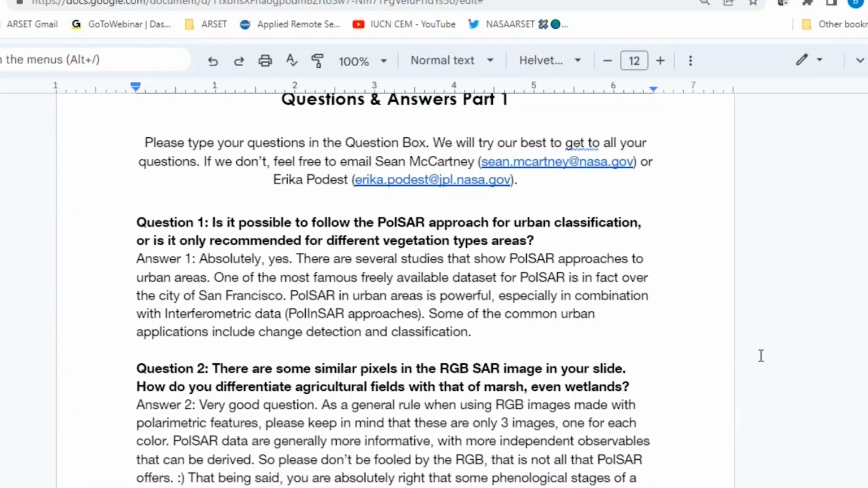Yes, you can do urban area classification, or generally PolSAR applications. There are quite a lot of them. One thing that is quite curious is that possibly the most famous training data set ever used by the PolSAR community is in San Francisco. It's about the city and also the sea surrounding and the forest. So definitely you can use it, and it gets very powerful when you combine it with interferometry.